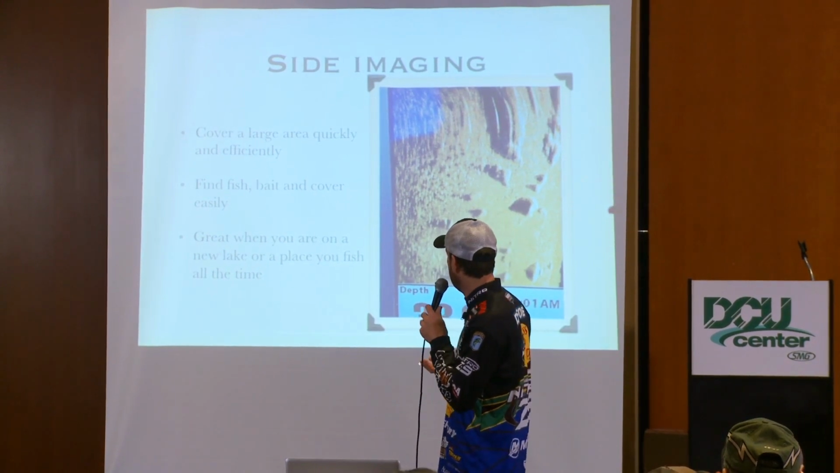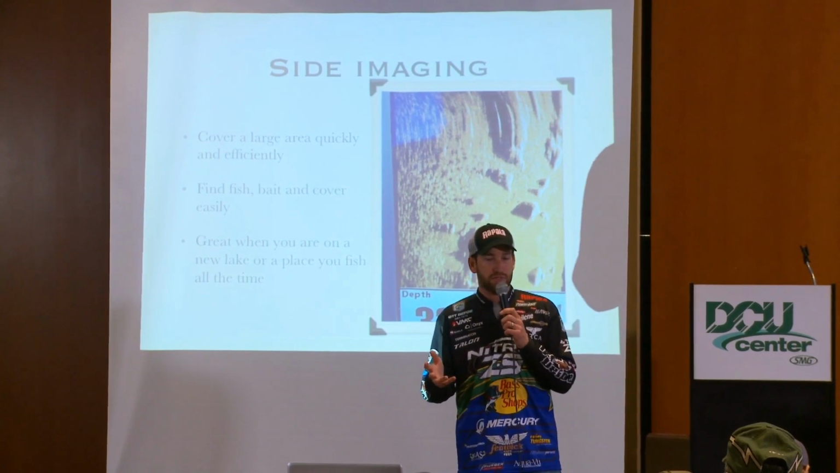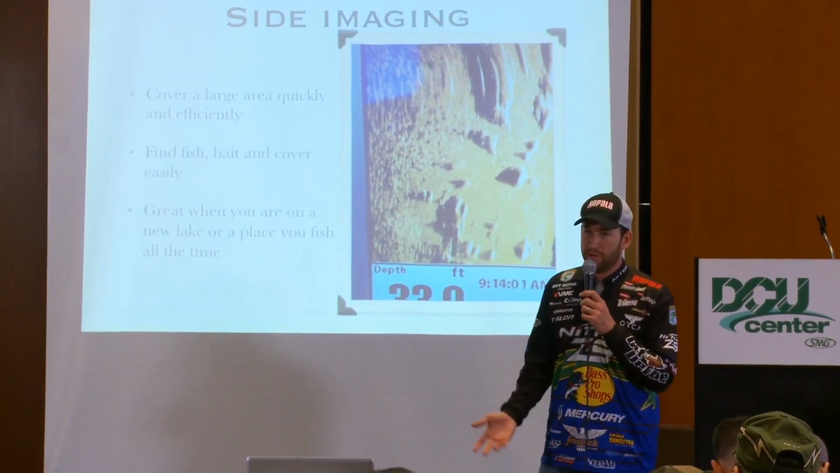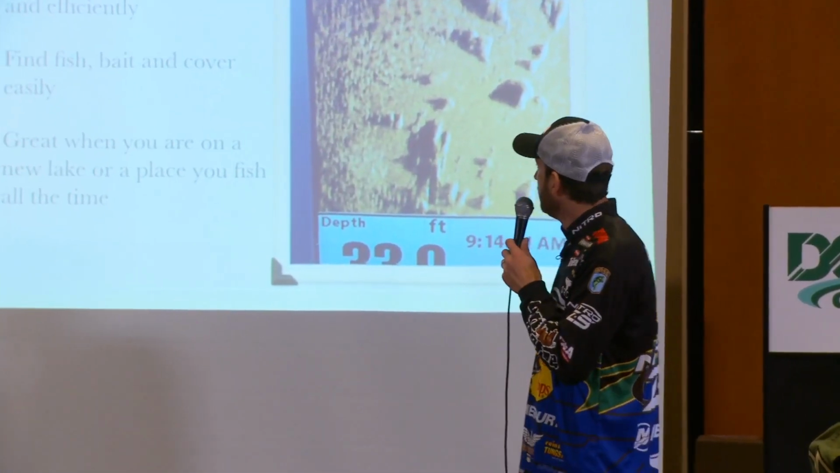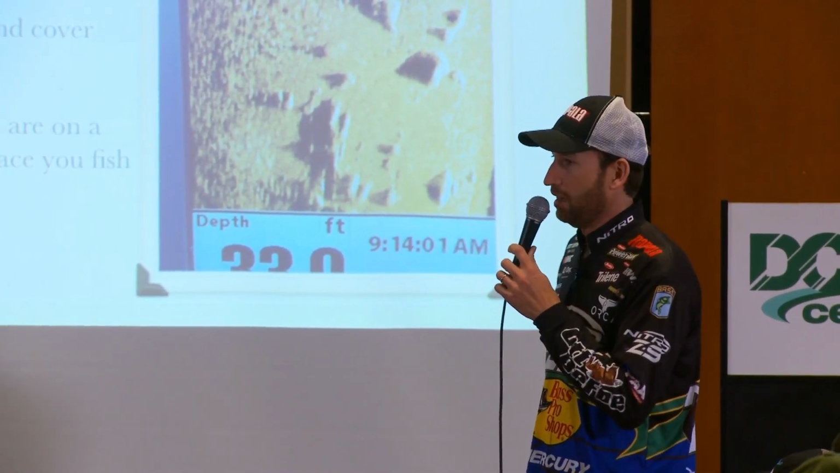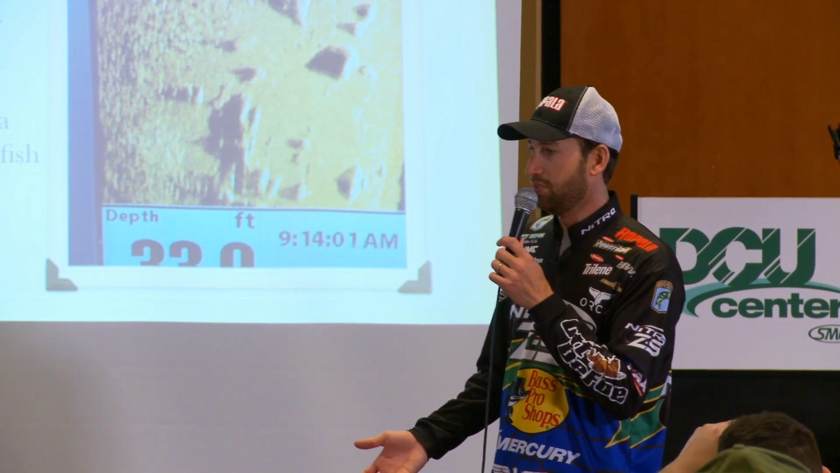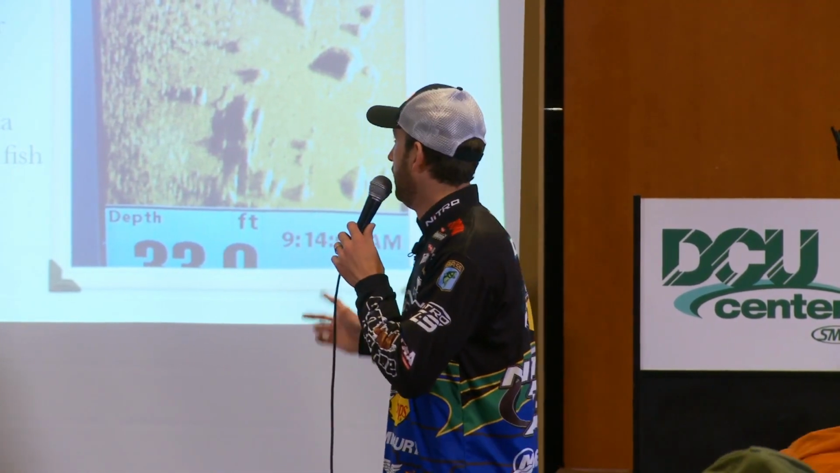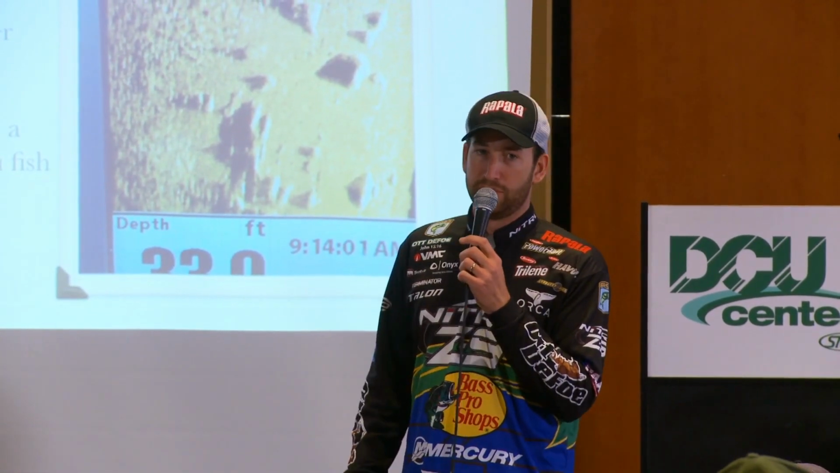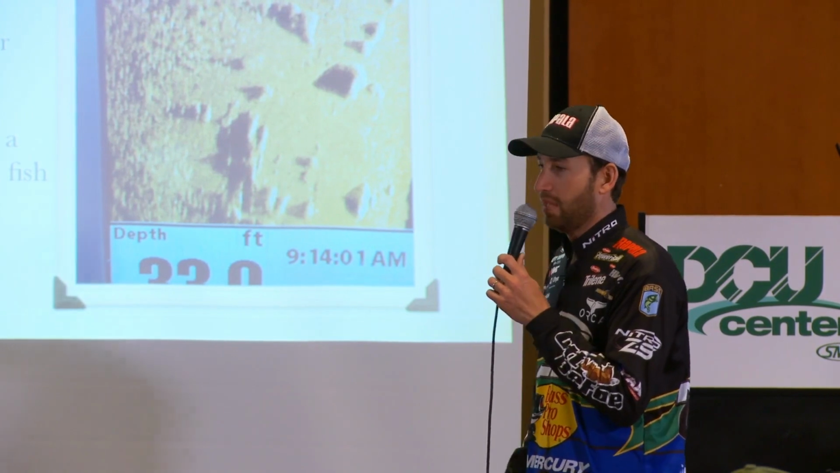Side imaging. That's something, like I said, that came out around '06, '07, somewhere in there, when it first became available. And it's something that I use all the time. It really has been a large part of my offshore fishing. If I'm fishing something I can't see, I'm probably going to look at it with side imaging first. If it's in water over 5 feet deep, sometimes less, I use side imaging all the time.